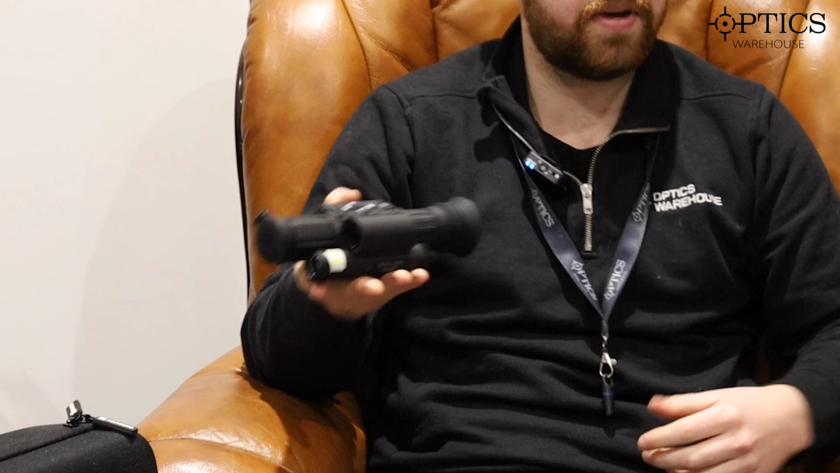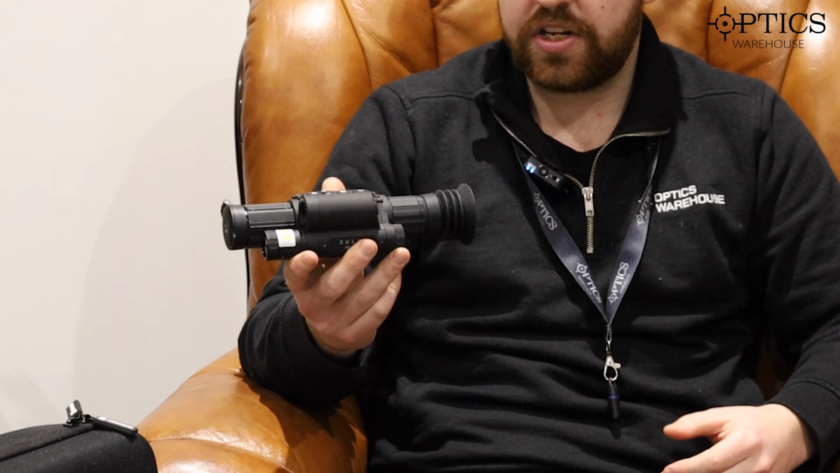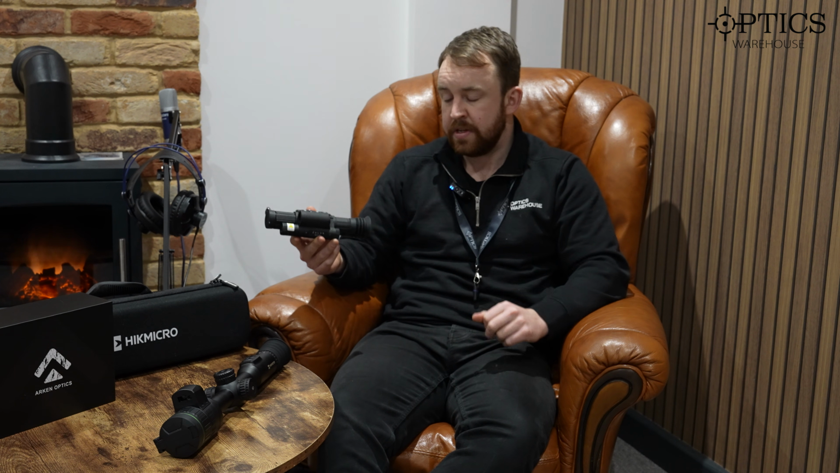Nice and lightweight, so it's more appealing to rimfires, air guns, etc., but on a foxing setup you'd have no issue with it at all. As I say, you are getting a higher resolution image. Yes, it may look like an older PARD MV008 SP LRF, but the sensor's twice as good in this one as it was in the original PARD MV008. So that's a quick rundown of each scope.